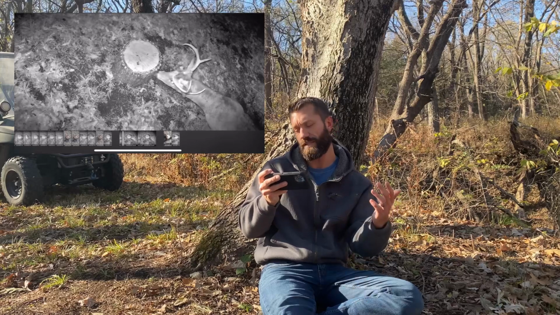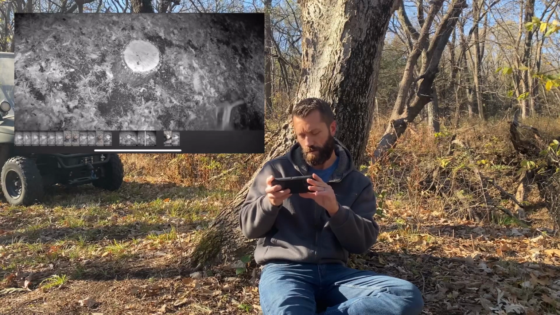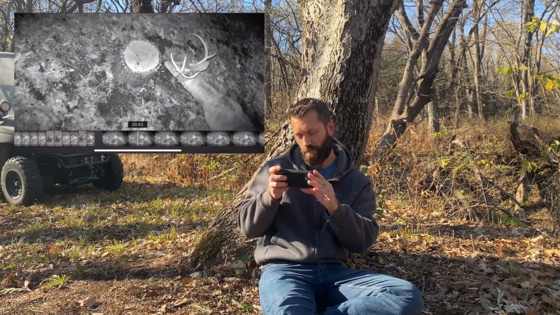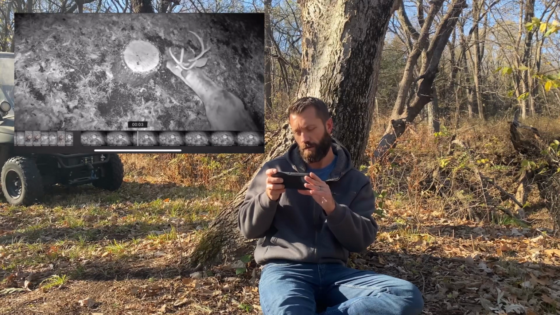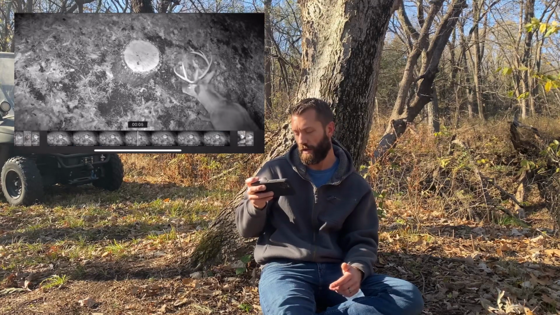Ooh, there we go. Deer. That's not a bad one. It's wide. 1, 2. This is a good. Looks like a 4x4. Brow tines are broken off or something. That thing is wide and tall. That's one thing I was really disappointed about, though, is I didn't get any deer. I just figured I'd see more deer on this thing, but we got one at least here.